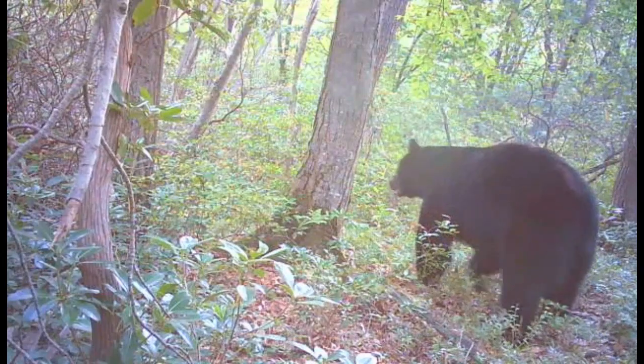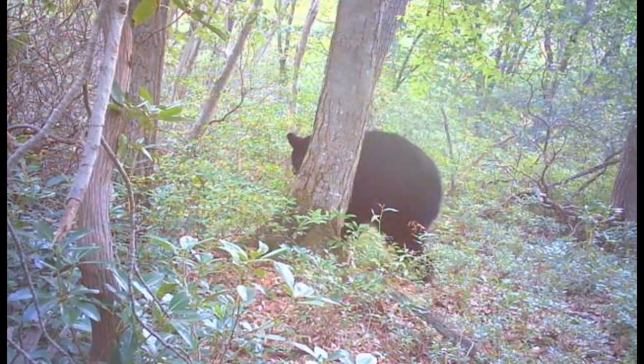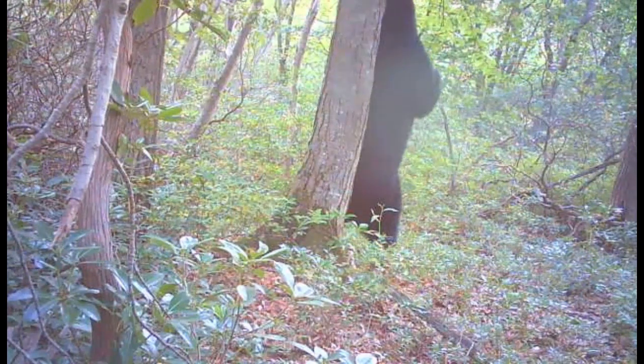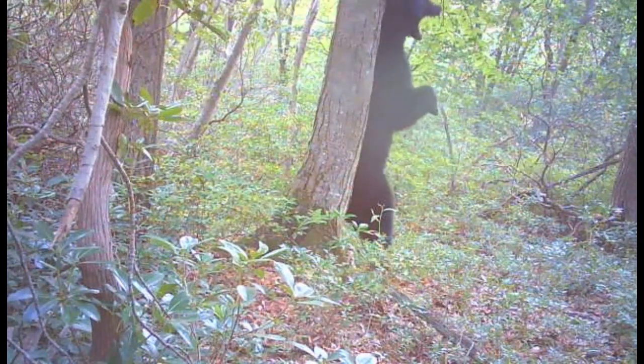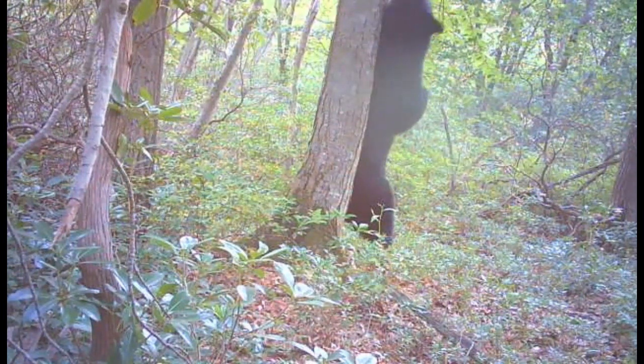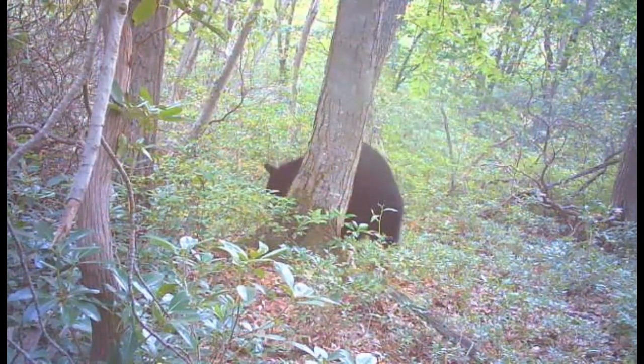And then we got this bear strutting around like he's big stuff. But he's not the biggest one, I don't feel. I think one scratching its back earlier in the year was bigger than that bear.